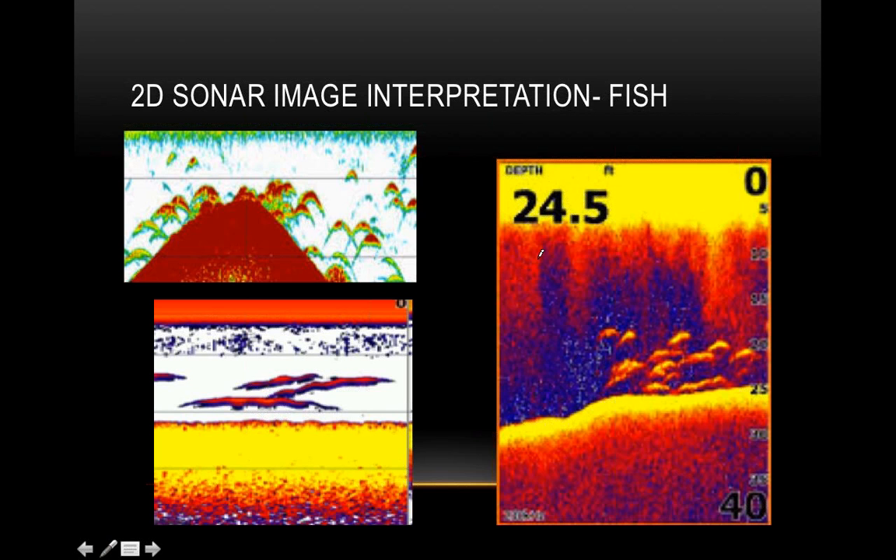So let's discuss the arch and why it is an arch. Each different Depthfinder is going to analyze it a little bit differently. I had a Humminbird where the fish did look like blobs. No matter what I did, it was more of a blob than anything. I've had other units that did the same thing. But for the most part, it's arches that you're going to see.